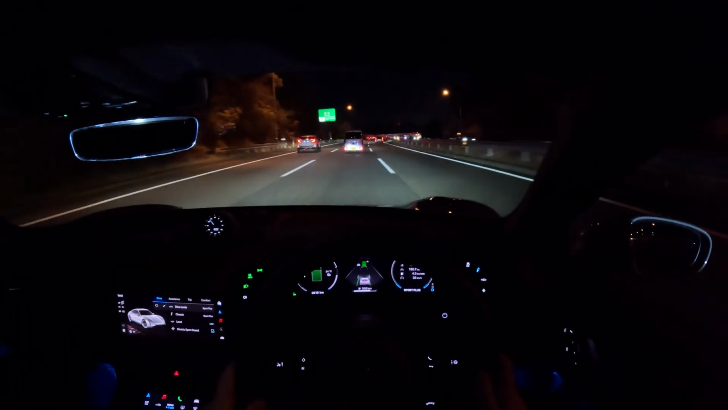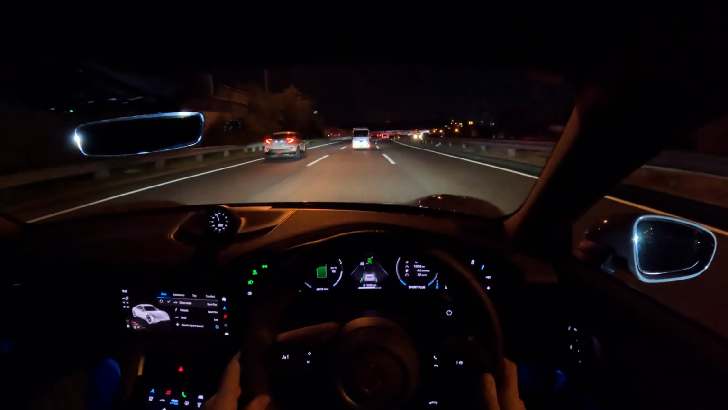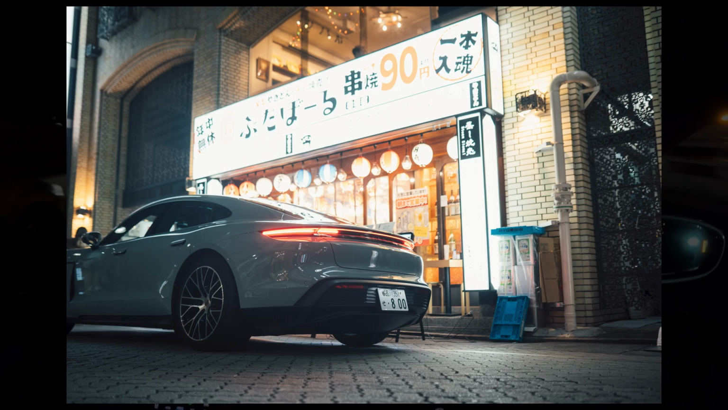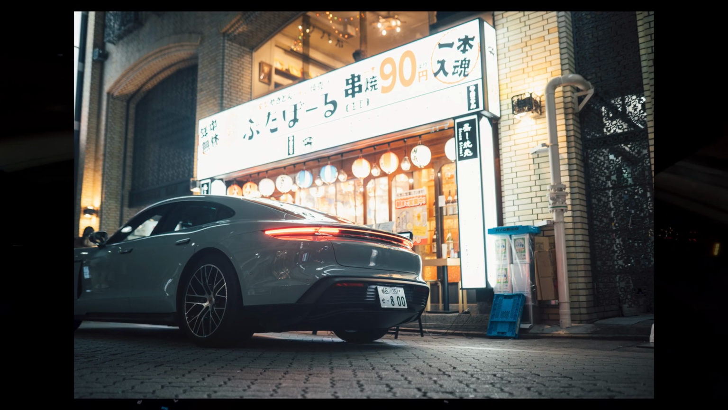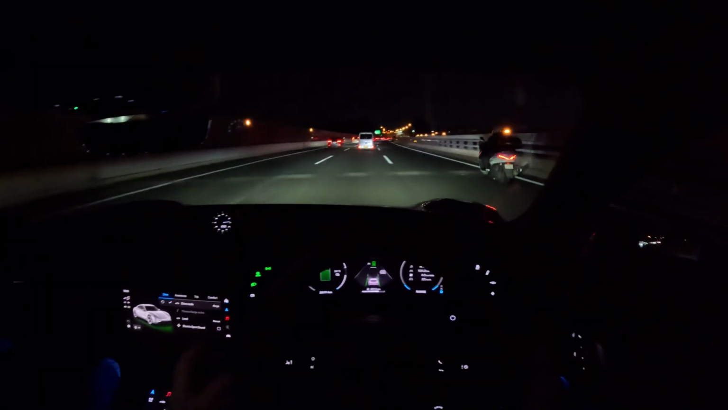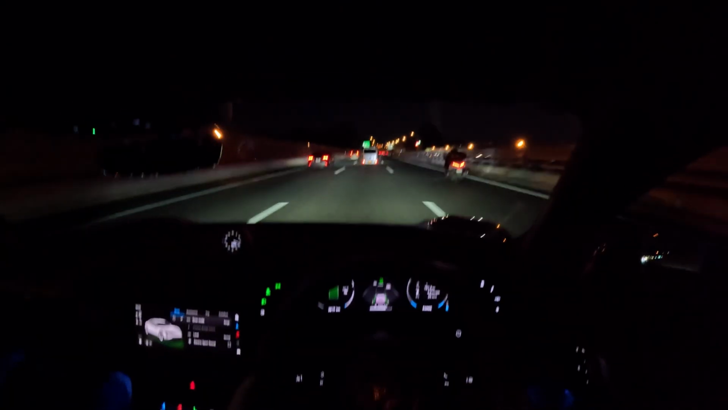I picked up this car the other day from Porsche Japan at 100% charge, and it was giving me 620 kilometers of range to empty. The battery is now at 72 and it's giving me 350. Although if I go back to the range setting, it actually goes up to 401. So I reckon, driving normally, you probably have a good 450, 500 kilometer potential range.